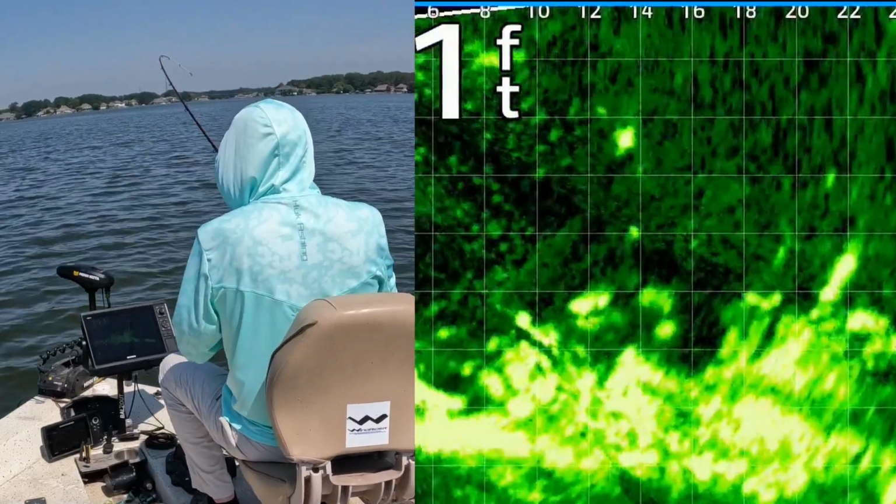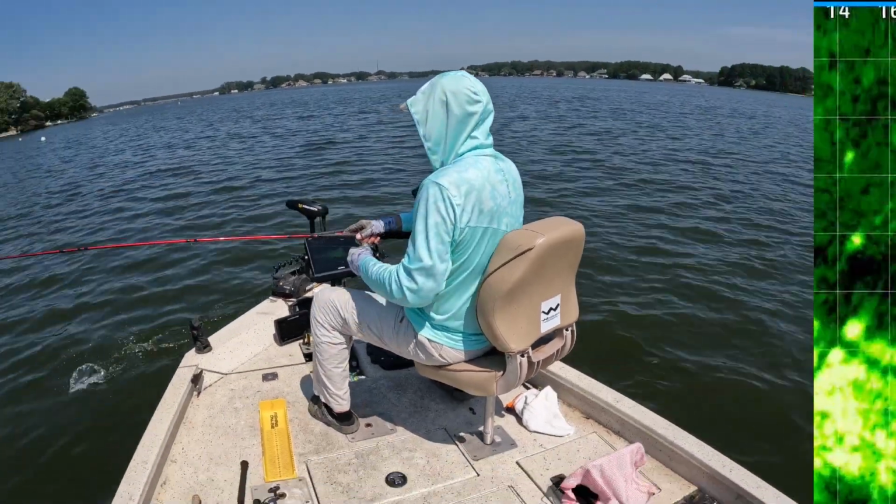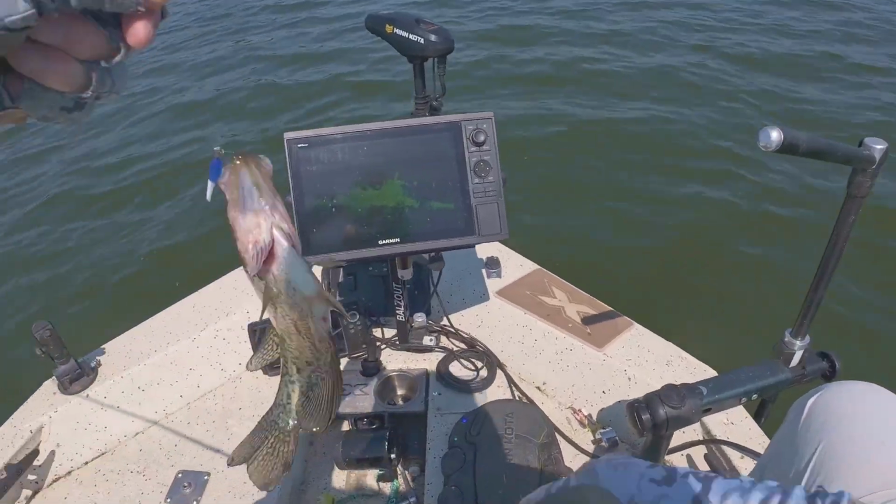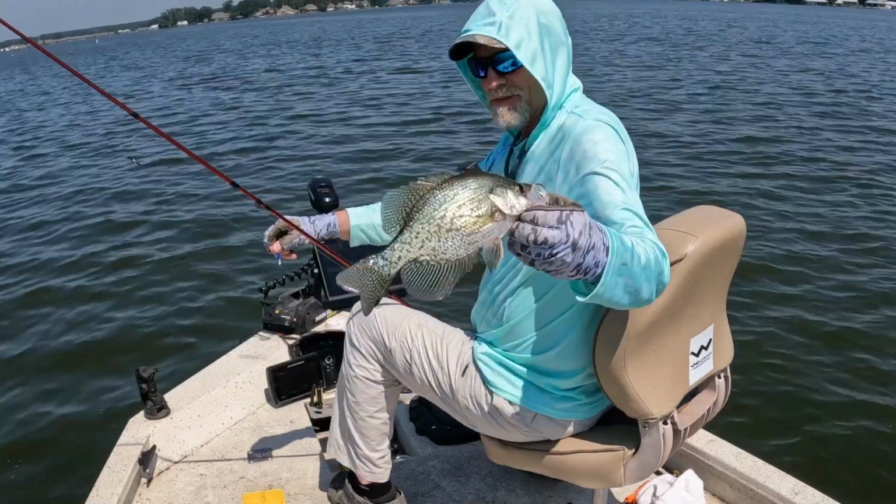There we go. Last fish of the day, right off the top of that brush pile. I want to get here before that boat does and swamps me. Get in here. Maybe I'll have time for one more. He's a little small. Let him go. A little black.